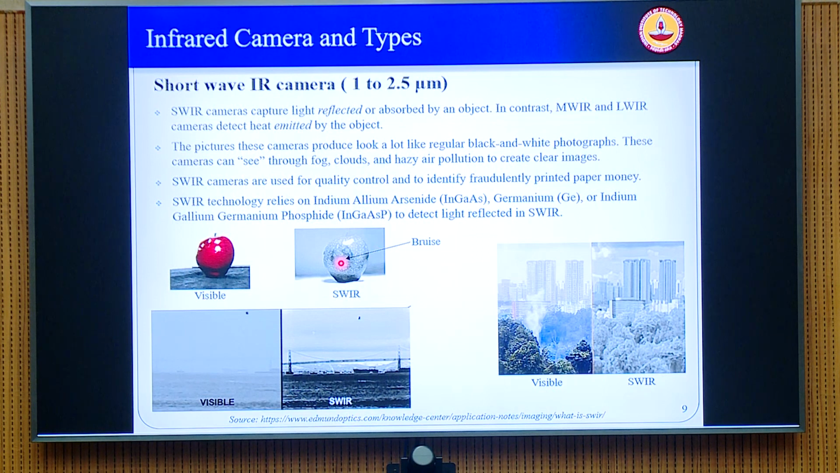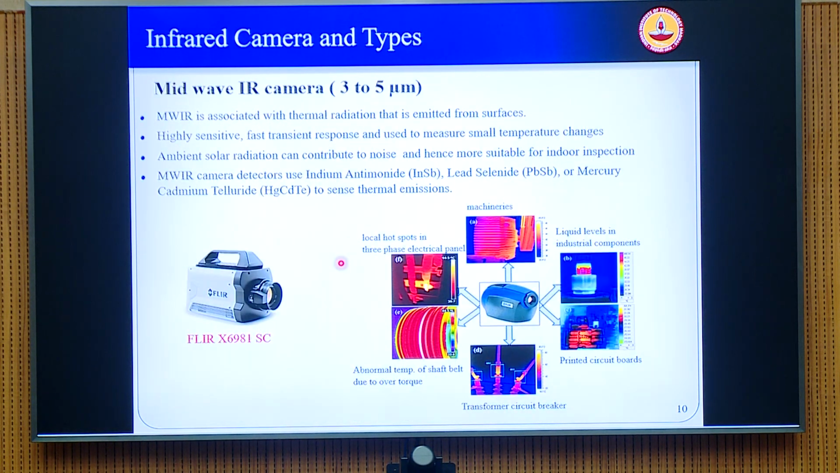So therefore, most of these are actually very practically useful, but they are not very keen on taking the temperature image. You are only looking at a visual image just like your normal camera, but at a wavelength which is probably helpful in conditions like fog, haze, and those conditions where the visual light is completely absorbed. So for scientific purpose and our purpose, we will be focusing mainly on the other two cameras, which are the midwave IR and the longwave IR.